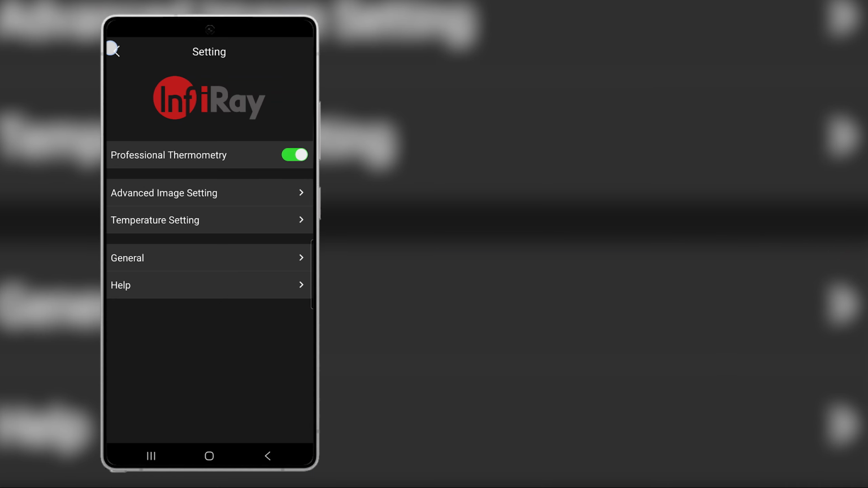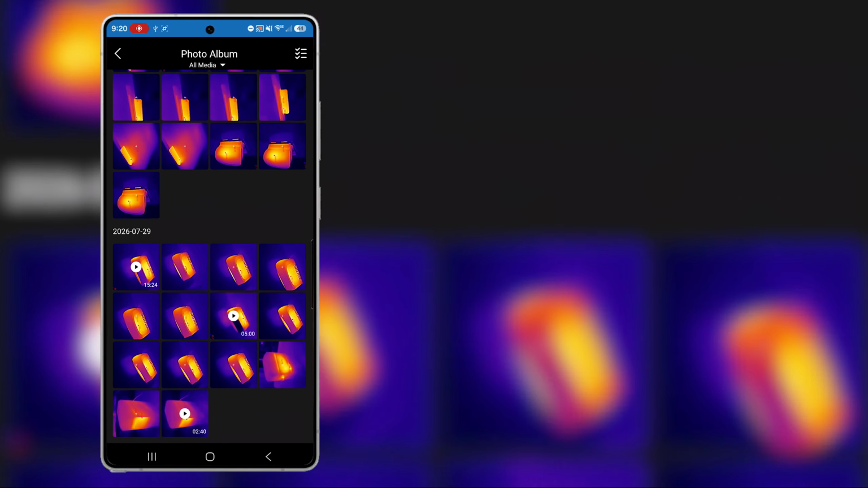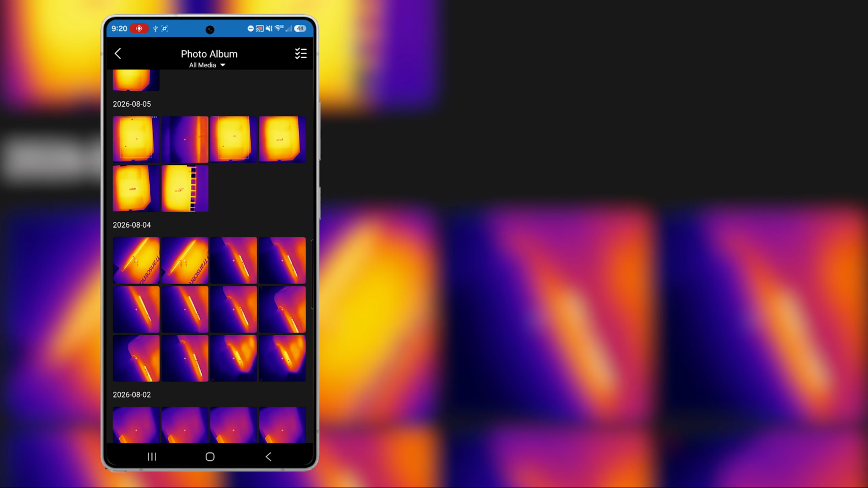If you're brave or lucky enough to actually get into the app, it's quite nice. Color gradients, a professional mode where you can drop pointers and areas to focus the reading on live, photos, videos, and a suite of settings. And then there's one feature that won me back a little. When you take a picture, it stamps the temperature readings onto it.